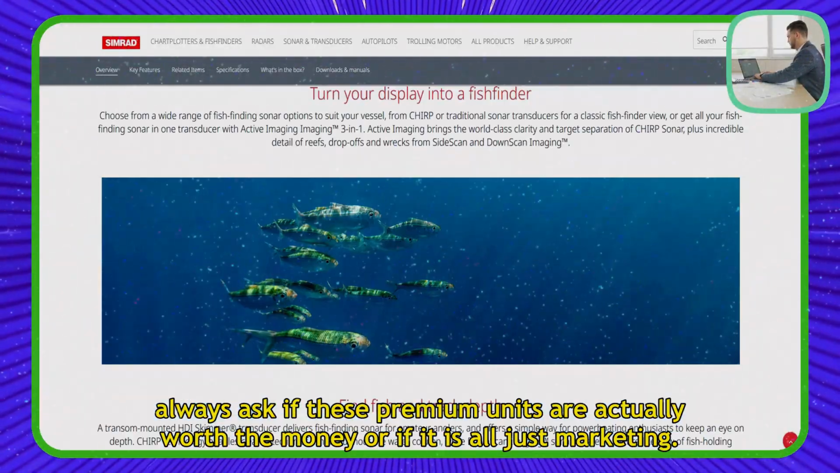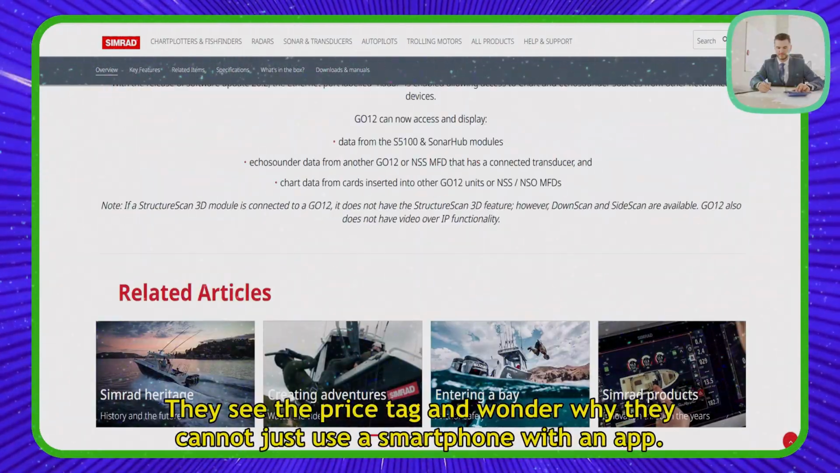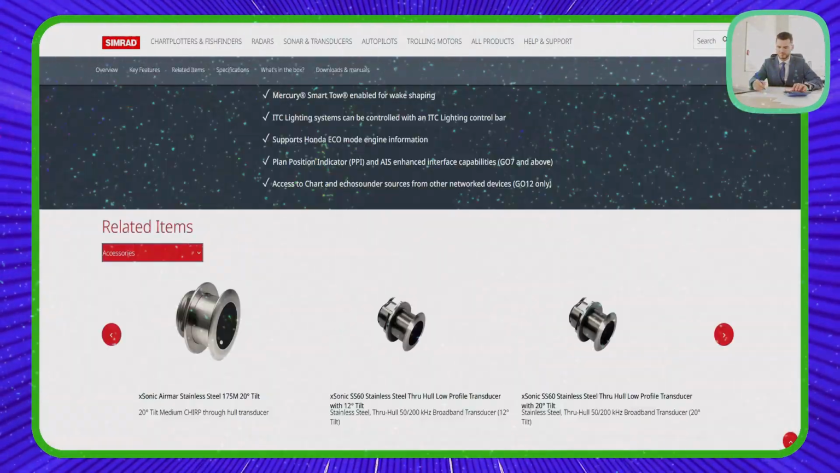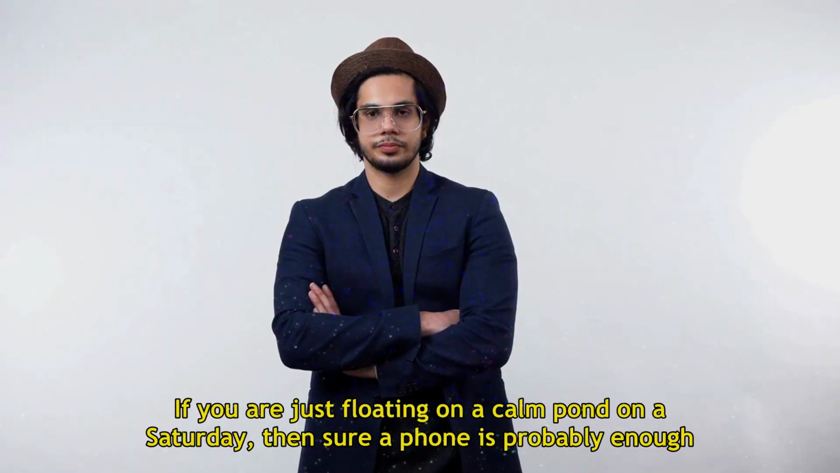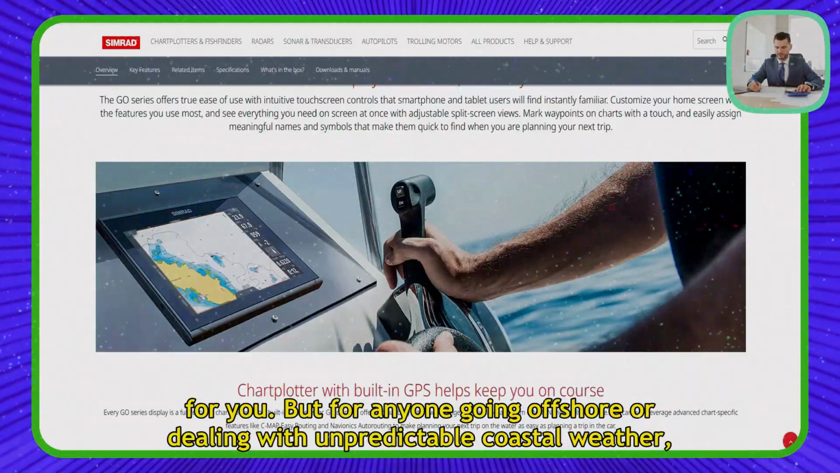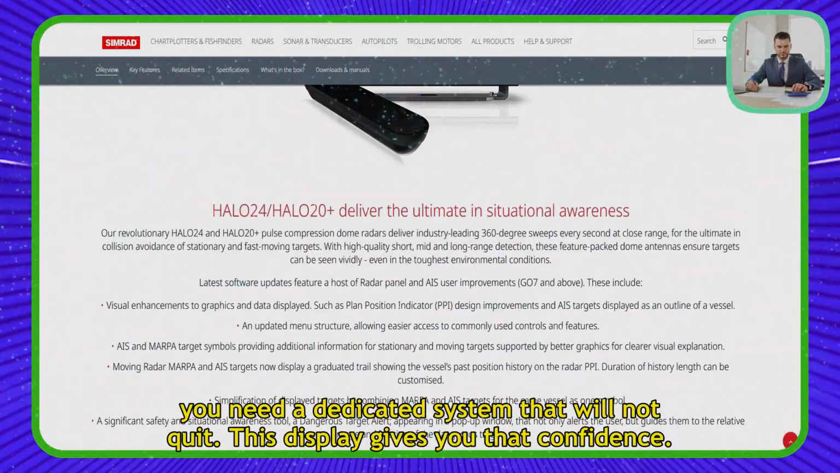Now, people always ask if these premium units are actually worth the money or if it is all just marketing. They see the price tag and wonder why they cannot just use a smartphone with an app. If you are just floating on a calm pond on a Saturday, then sure, a phone is probably enough for you. But for anyone going offshore or dealing with unpredictable coastal weather, you need a dedicated system that will not quit. This display gives you that confidence.